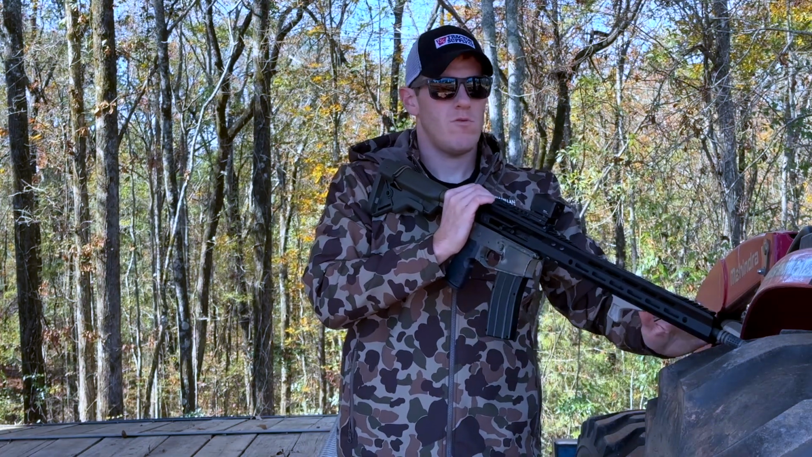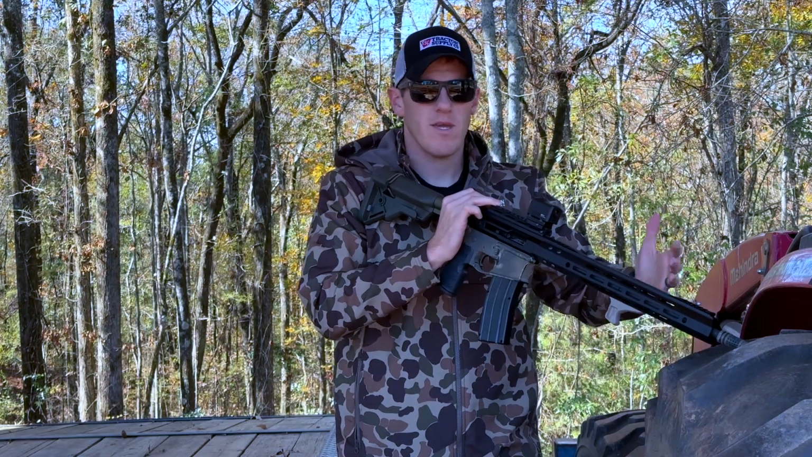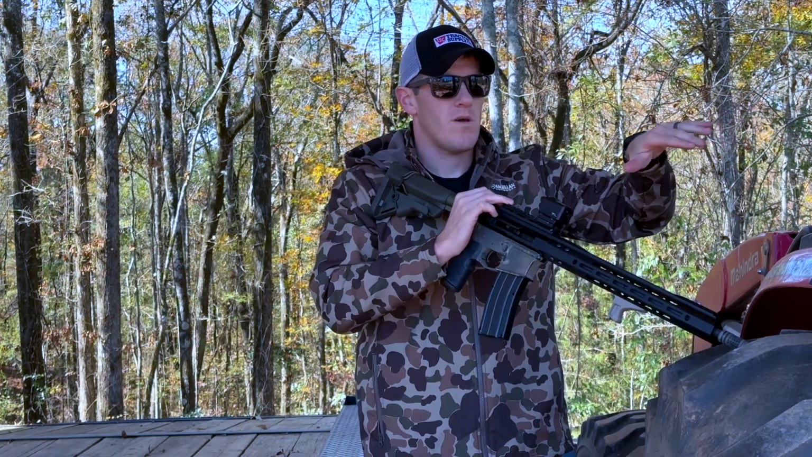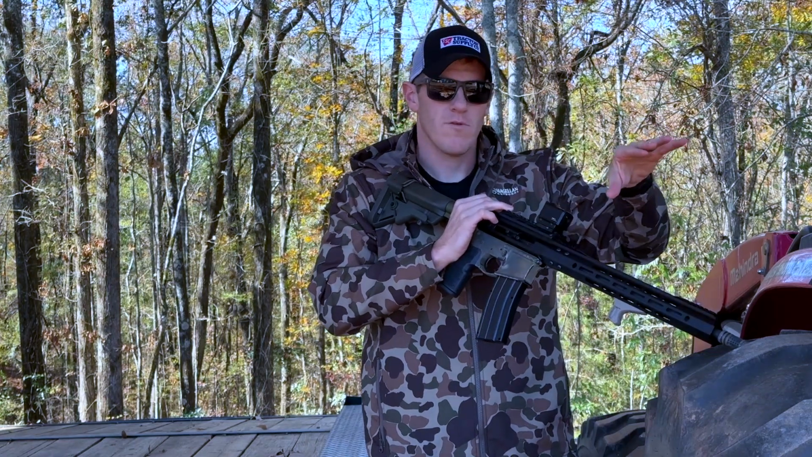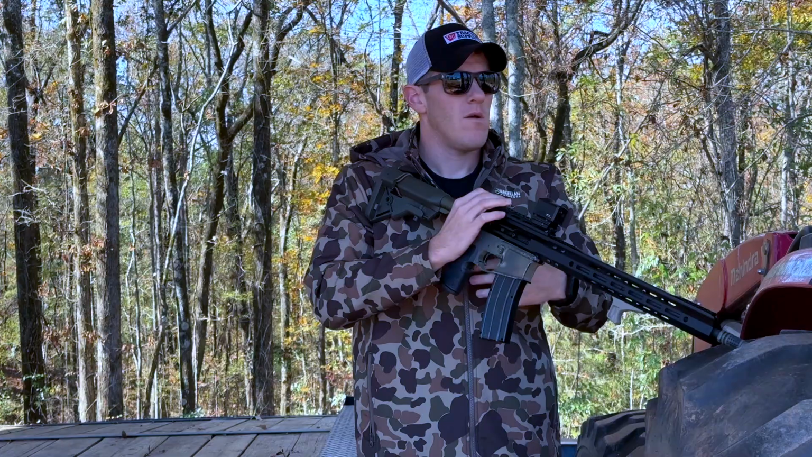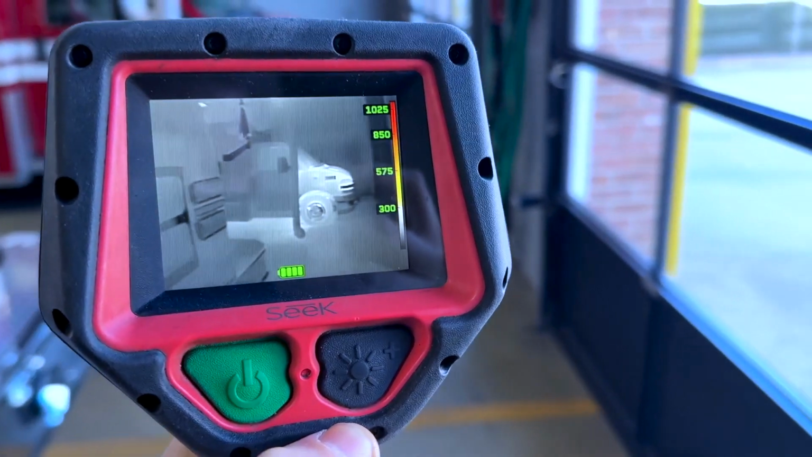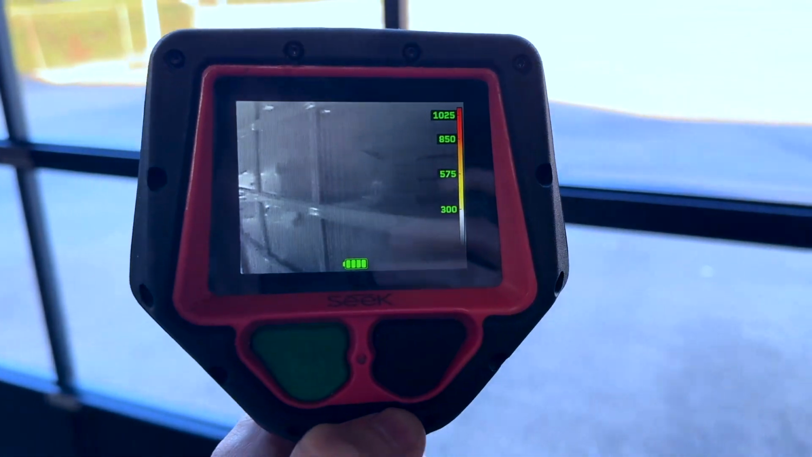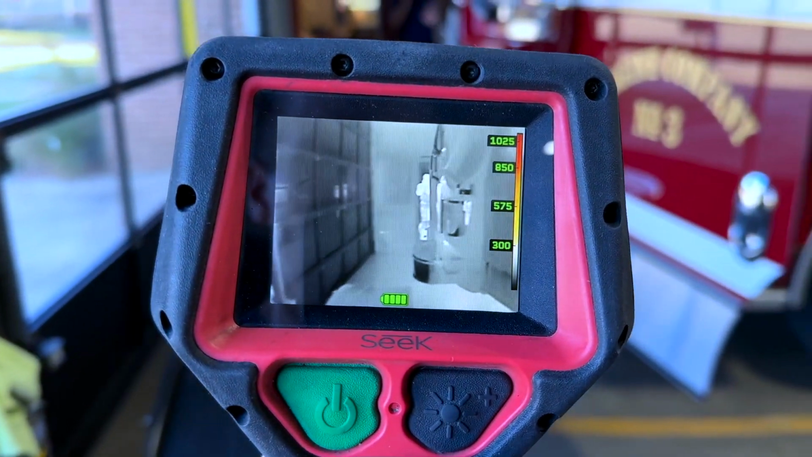That way it just gives you thermal capability. If it's smoky outside or foggy, you can't see through that with the naked eye, you can tilt over and use the thermal to look through the smoke. We do that in the fire department all the time. We have really nice thermals on our trucks. That's what we use them for, to look through dark, smoky houses. We can find the fire. We can find victims, just looking for heat signatures through smoke.